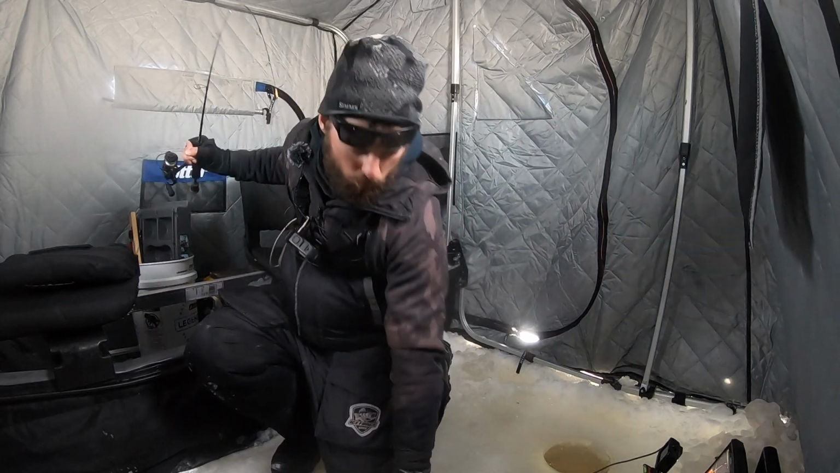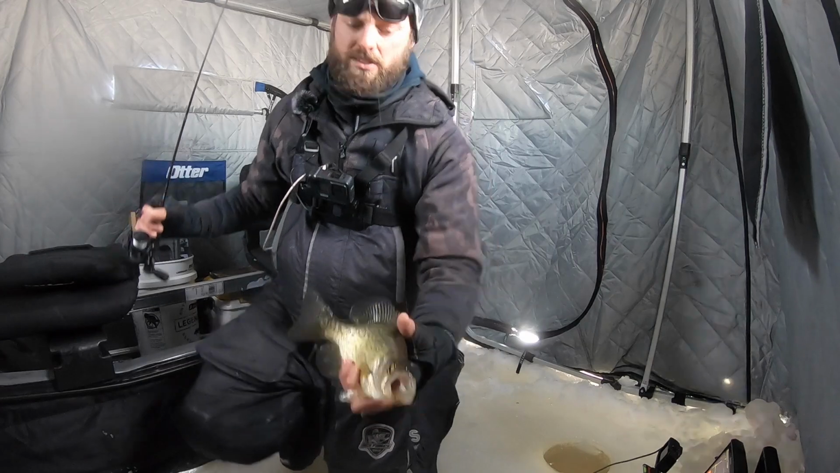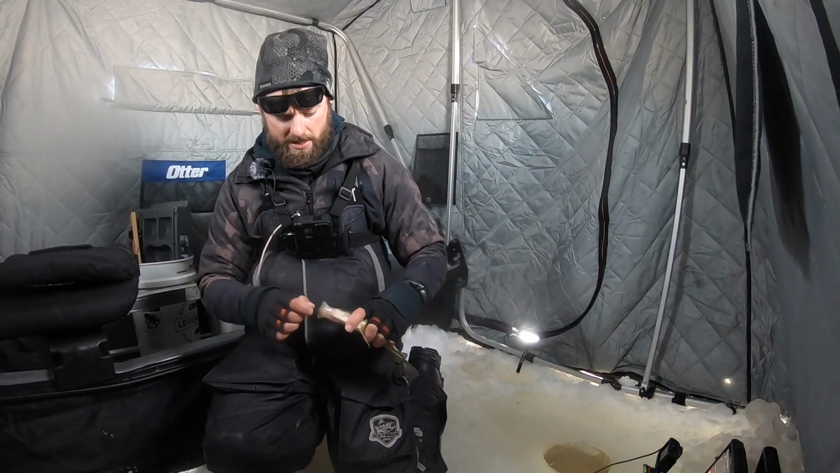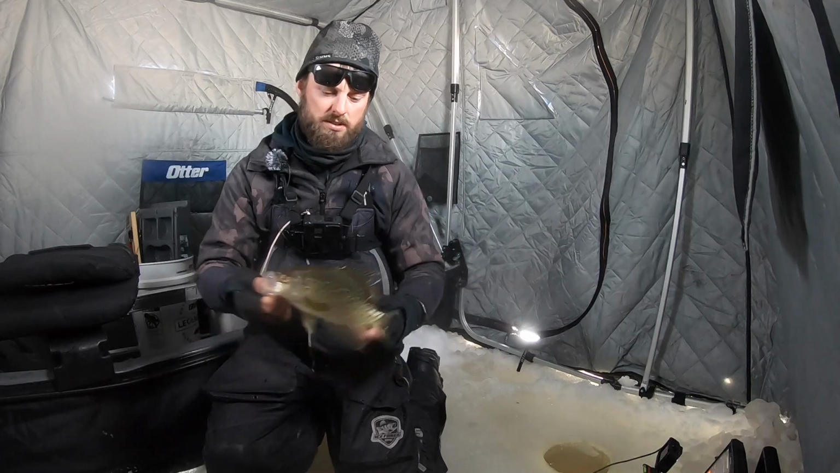There's kind of two spots which I'm always looking for on these systems, and we're set up on one of these right now. One spot we're always looking for is river channel, deep holes in the river channel.